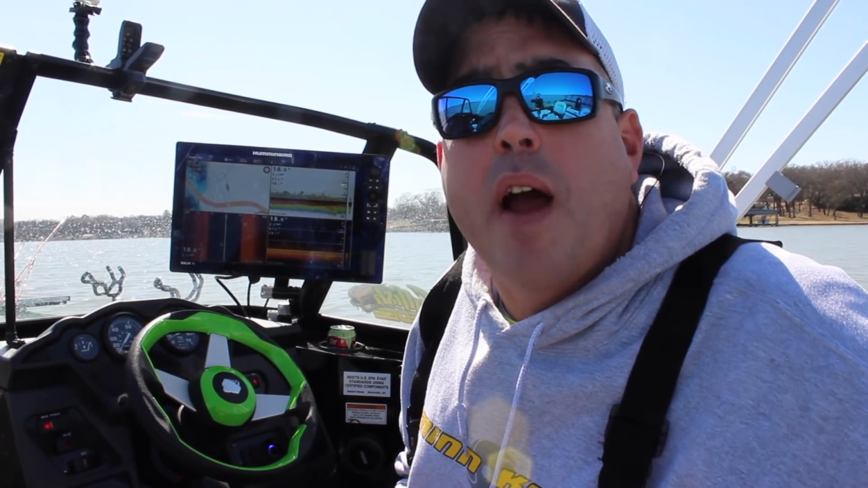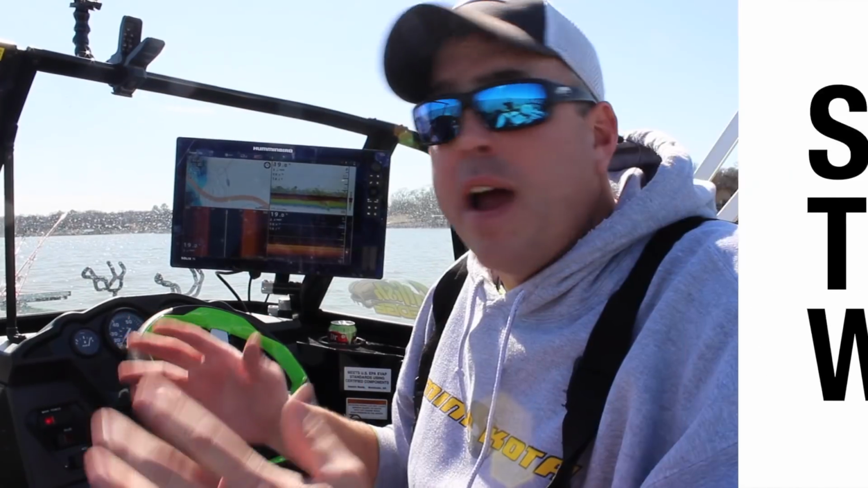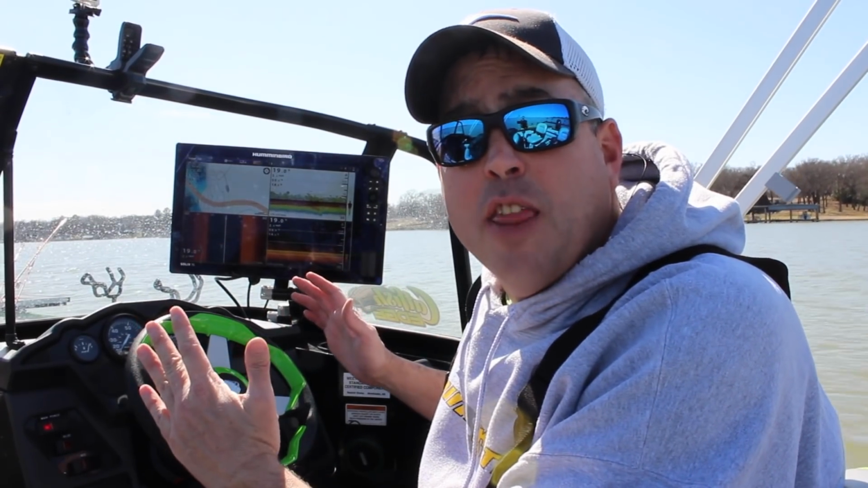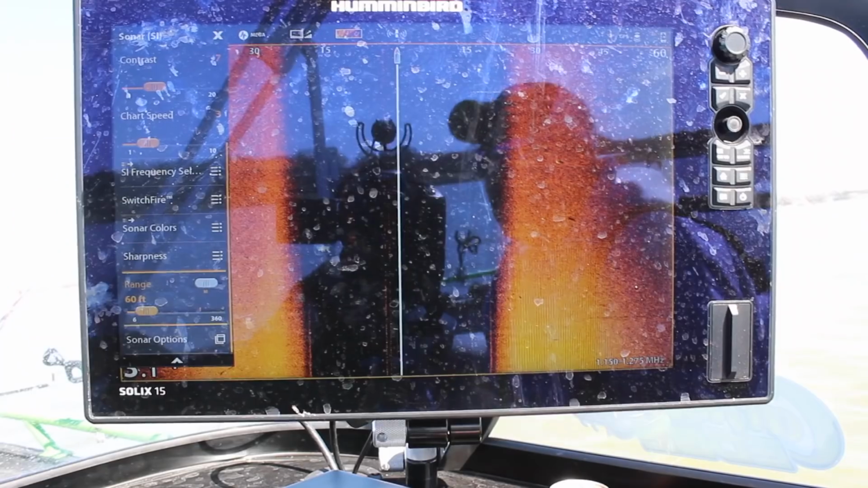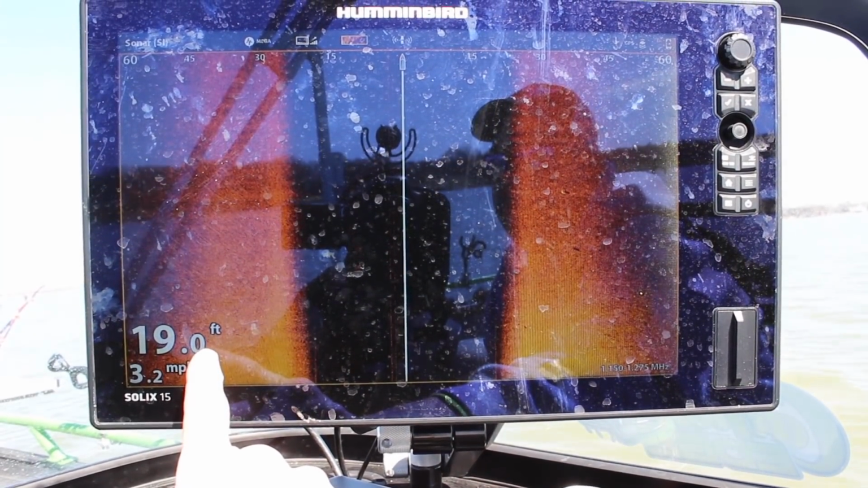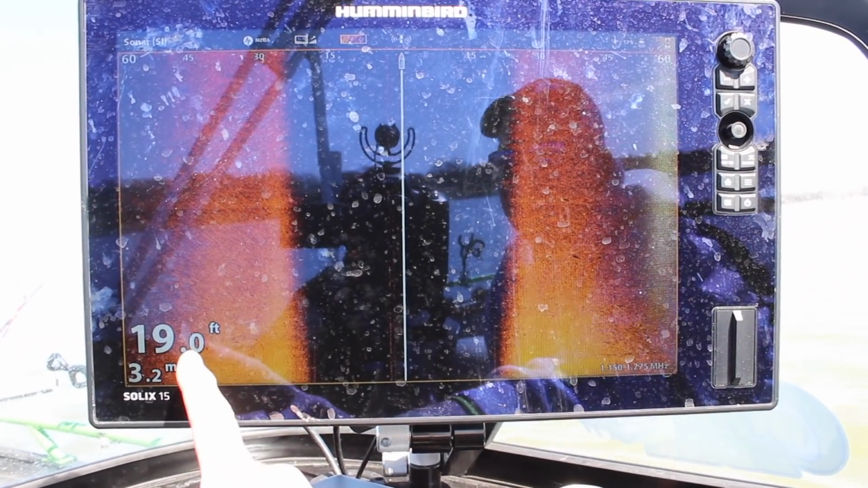Number 3 is scan range. As a general rule, you want the scan range, or the distance that you're going to scan out on either side of the boat, to be about 3 times the depth of the water. So right now I'm in about 18, 19, 20 feet of water, and I have my scan range set to 60. So I'm looking at 60 feet on each side of the boat, 60 feet to the left, 60 feet to the right.